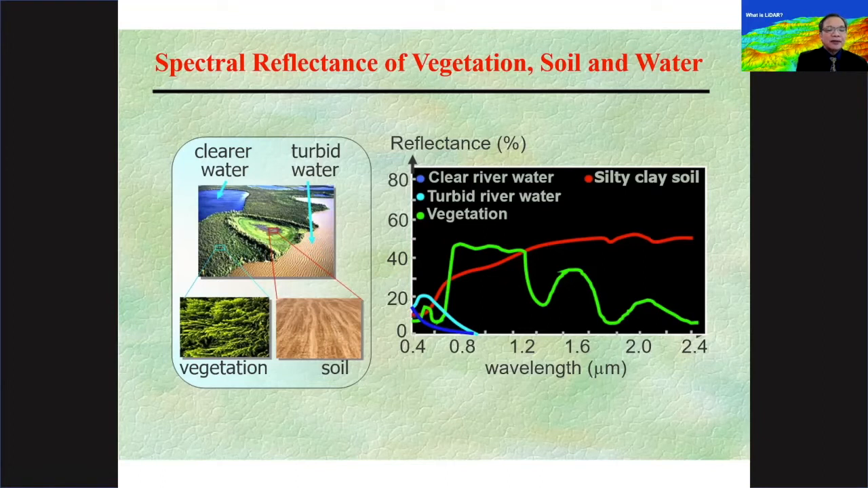Now, quickly, there are also other spectral signatures being shown here, and among which is the signature of soil. And in this case, most of the soil's spectral signature reflects a huge amount of EMR in all wavelengths, be it short or long.